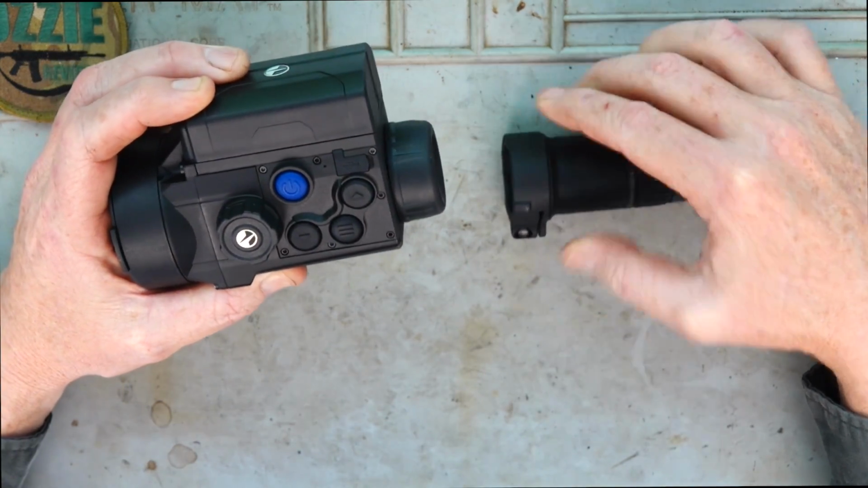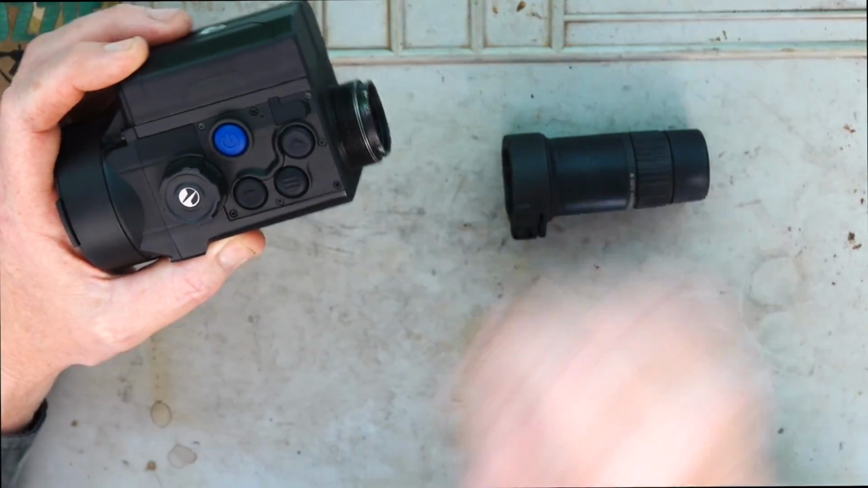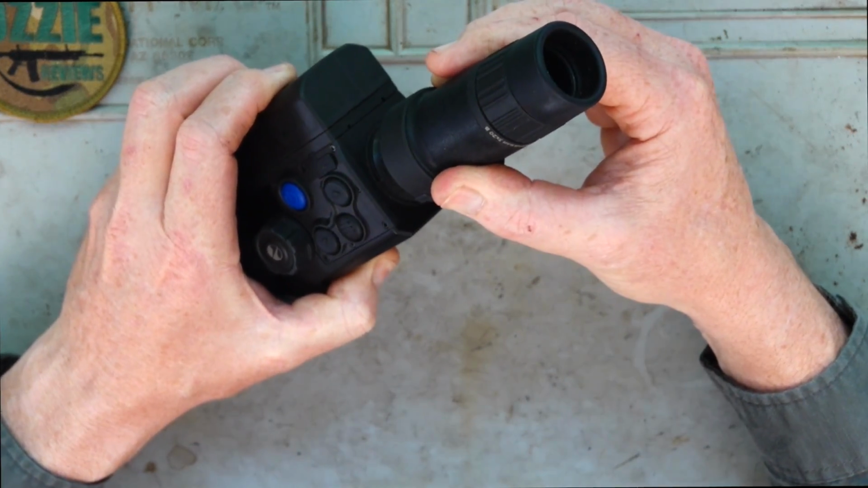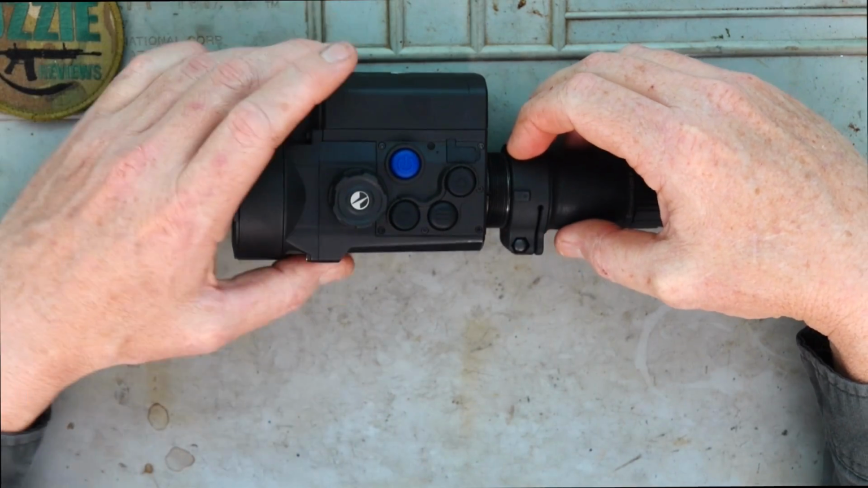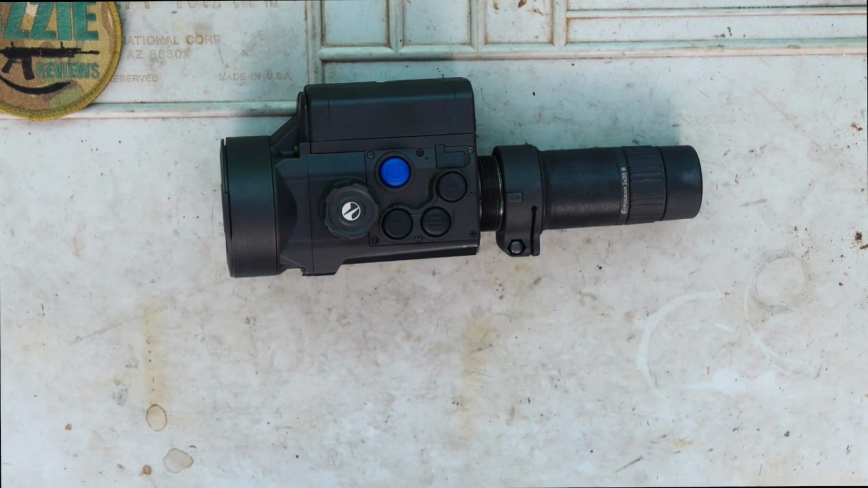Now, to connect the eyepiece, obviously just take off the cover here. It's really straightforward, the interface that they've got with this. You pretty much put it on at about the 10 o'clock position, right? You'll feel it just drop down and then just turn clockwise to 12 o'clock and it just clicks into place. It is that simple. I really like the interface on this XG50.